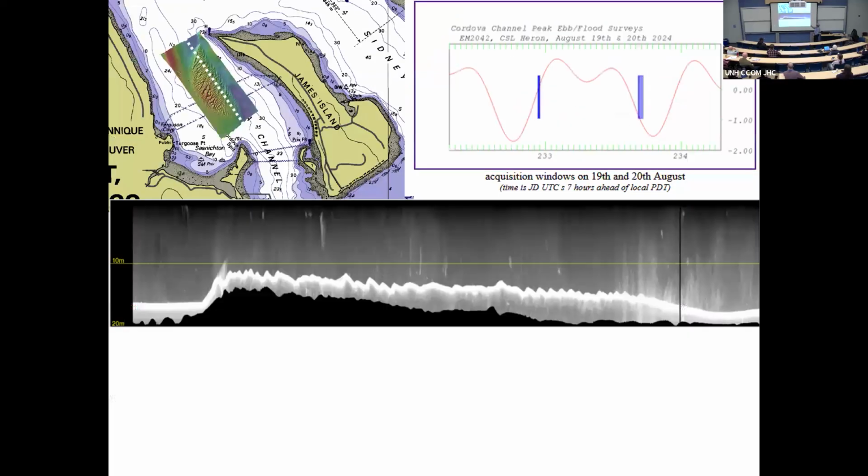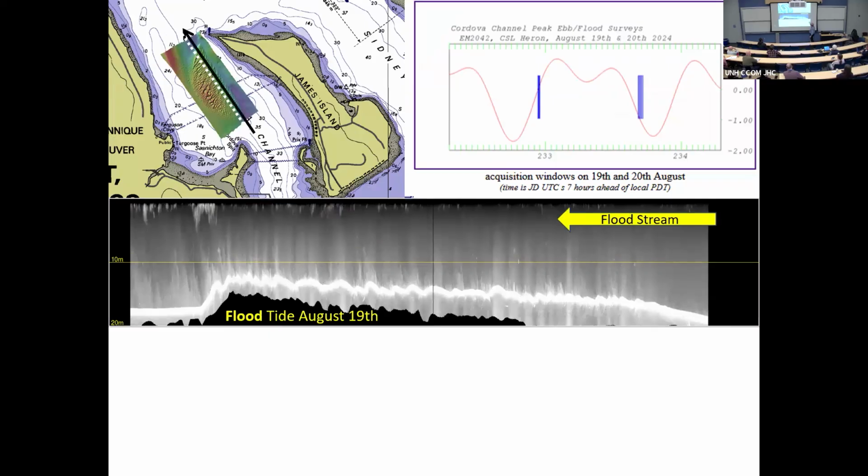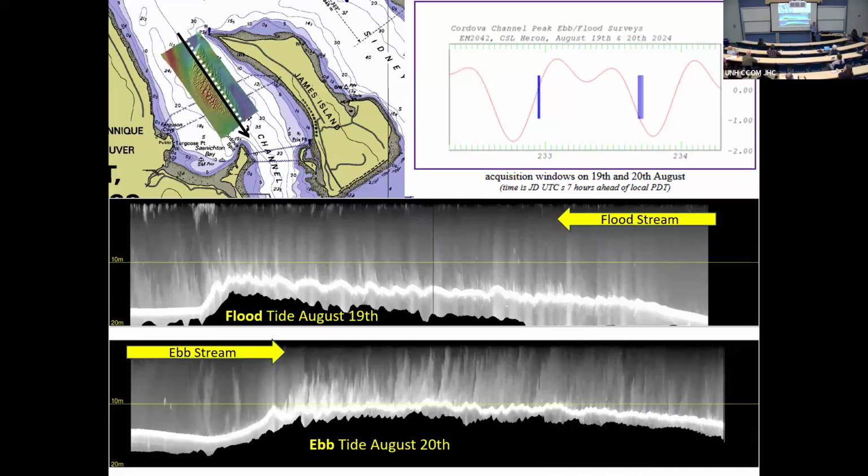So what we're starting to do in this area is actually image within the tidal cycle. Here we're looking at just the flood stream, and in the water column, you can see at the peak of the bed shear stress, the sediment thrown into suspension. And as the tide reverses, you see it chucked up in the other direction. So it was a bit of a surprise. It was incidental. This was testing for NAVO, actually. It had nothing to do with sediment transport, but we were really surprised with what we were able to see here.